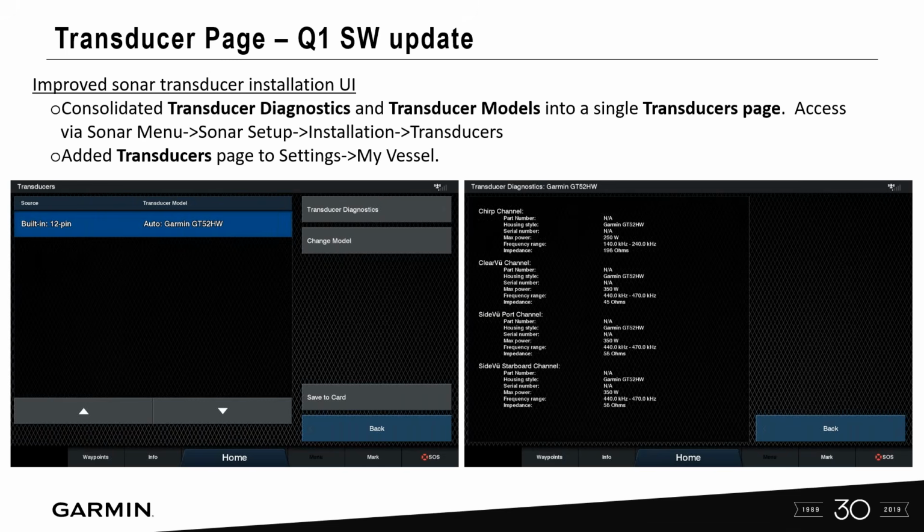As always, make sure your software is up to date. You can go to our website, and under Marine Training, we have Active Captain. Active Captain is going to show you how you can actually do your software updates through the Active Captain app. You can also do software updates by downloading that to an SD or micro SD card, and we have all that information on our website.